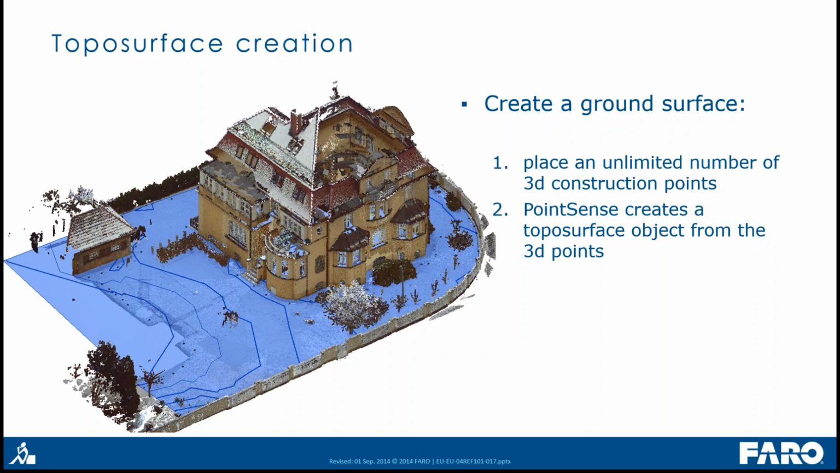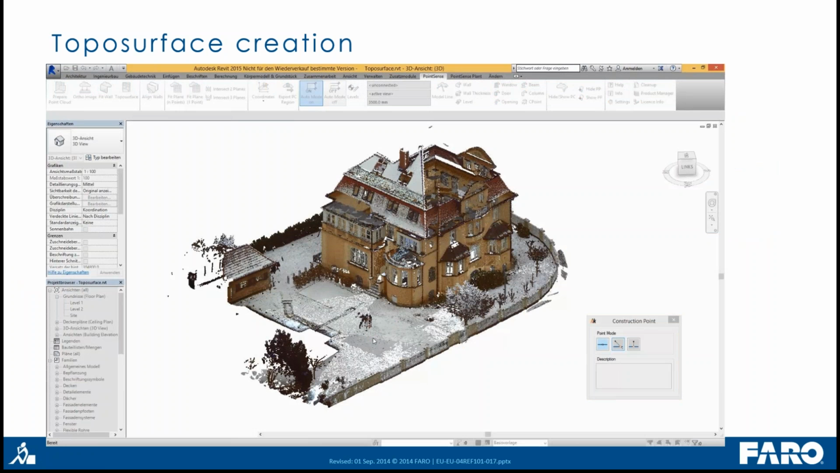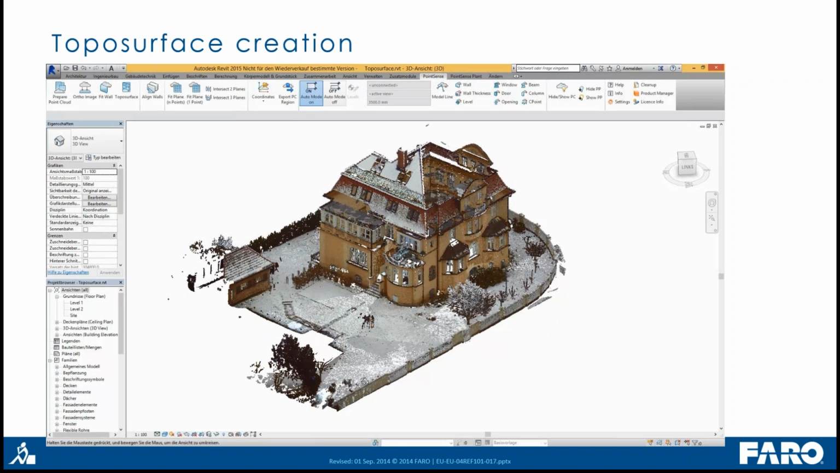And with PointSense, we now have the ability to pick the points for the topo surface directly in the point cloud with the 3D coordinates. So you can see this here in the video. We have a point cloud, and we start creating some construction points using the 3D point snap from PointSense. These construction points are template families that we insert in the PointSense product. You can also use Virtuosurf to create these points.